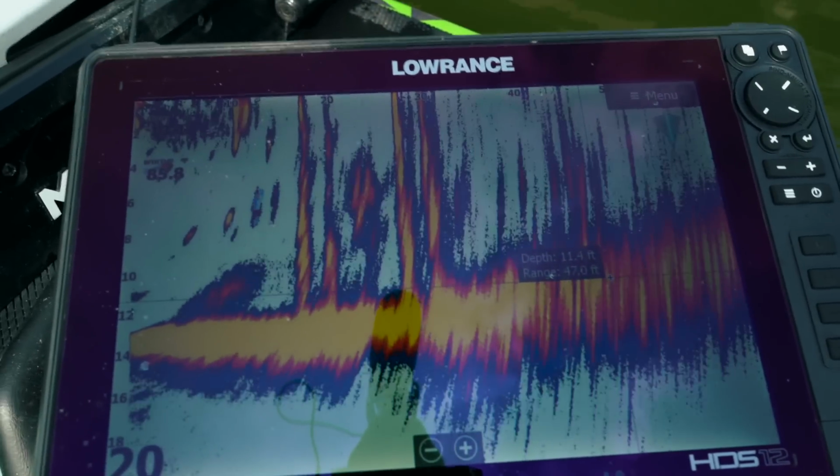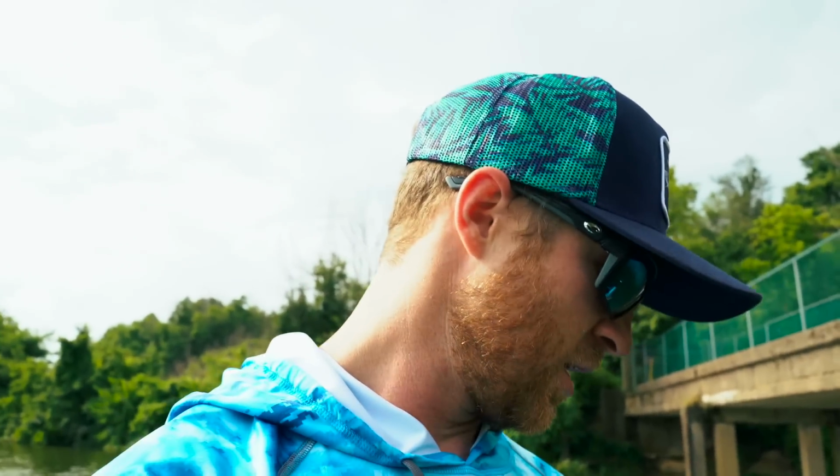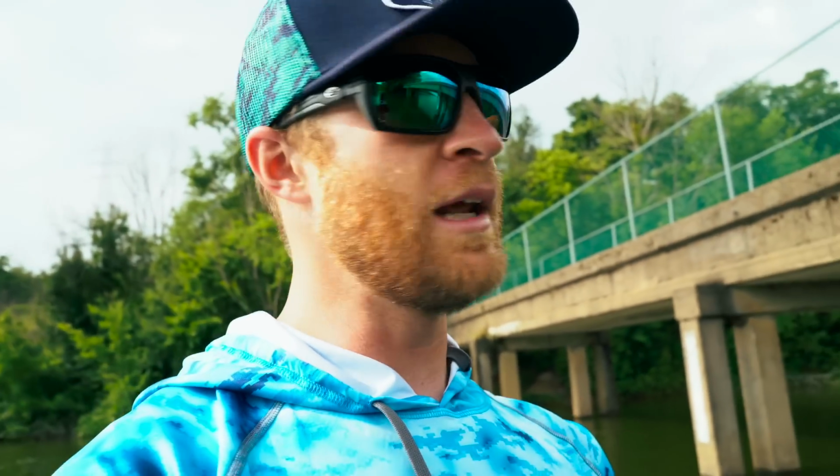So like I said, I'm still getting used to this. I have yet to catch a fish off of this transducer. I've literally put it in the water and ran straight to a bridge, because to me, that's the best way to get acquainted with electronics, especially something like this.